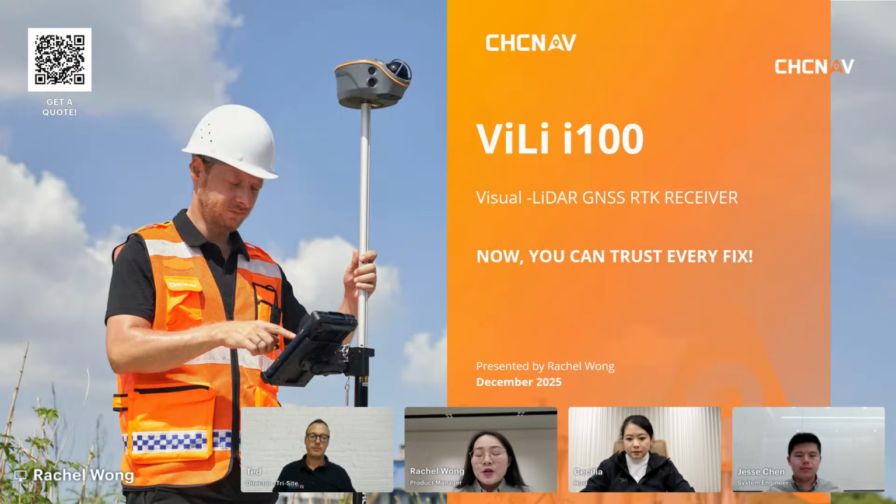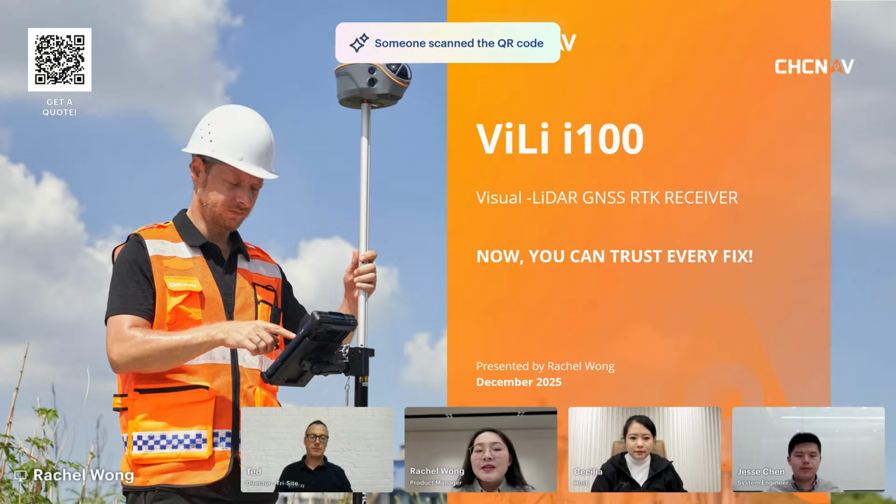Since our ViLi i100 launched in late September, it has received an amazing response from users around the world. Today we are so excited to take you a little bit deeper, whether you already know the ViLi i100 or have used it in the field, or you are just starting to explore it. This session will give you a much clearer and more practical understanding of what makes it special.